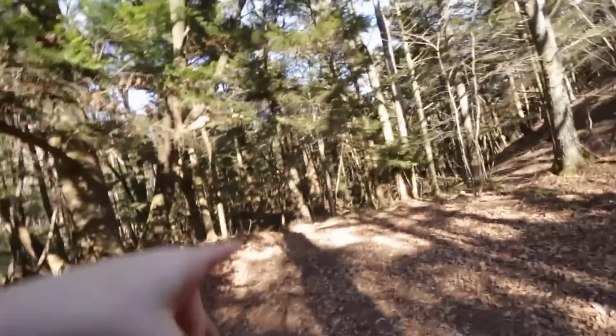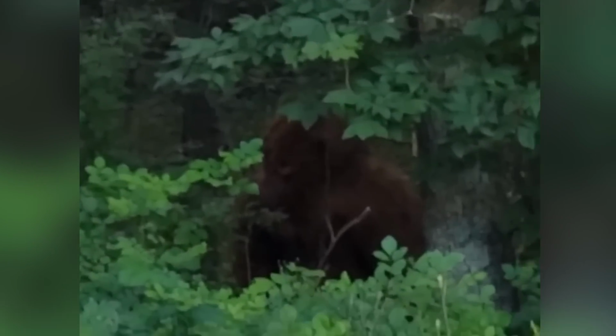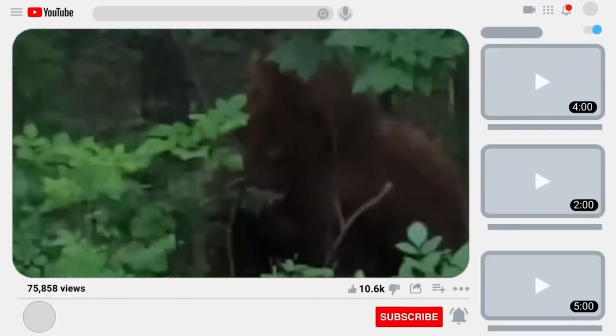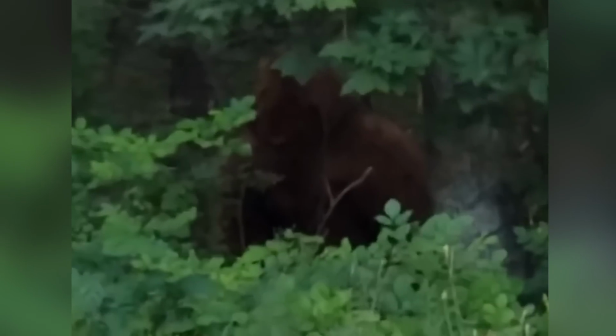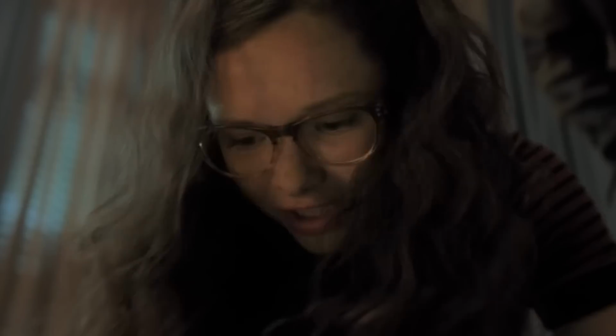While exploring the woods, a man stumbled upon a large brown creature standing motionless amidst dense bushes. Clearly focused on something, the creature calmly walked away and disappeared when the man made eye contact. In a video upload, he initially thought it was a bear, but later speculated it was something more unusual, a potential Sasquatch.